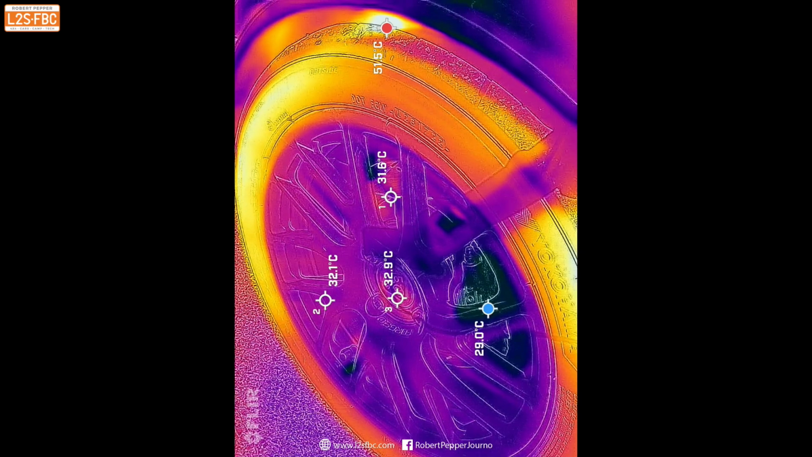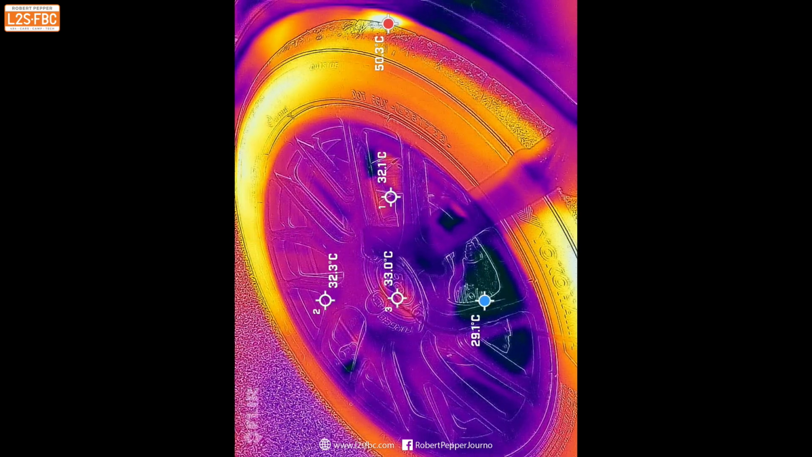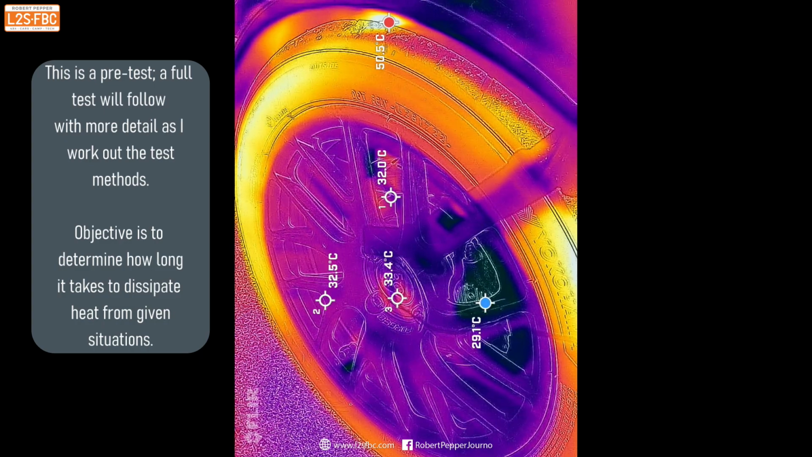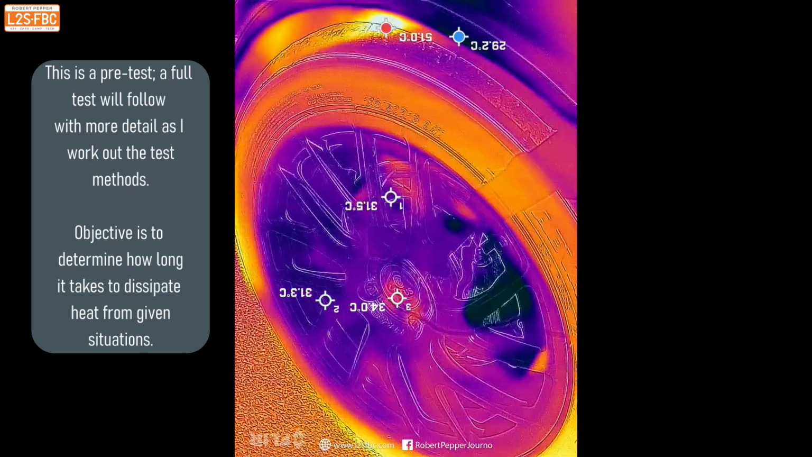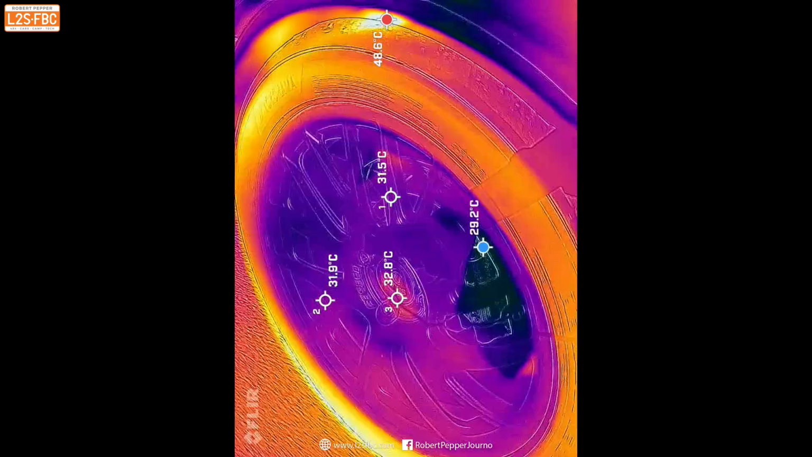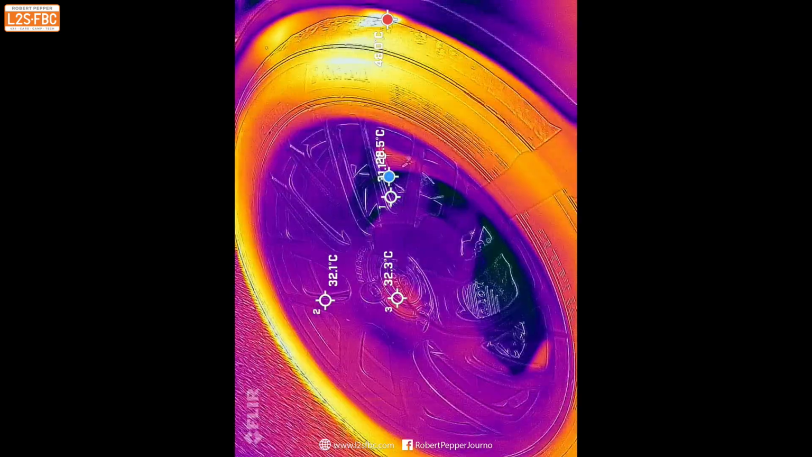Now the car is stationary at the moment, the top of the tyre is in sunlight, but take a look at the brake disc. It's really quite cool because I've been very careful not to heat it up, just really letting the car coast to a halt. Now I was going to put noise on this, but I can't because I had the music going and I'll get done for copyright or whatever song I was playing.